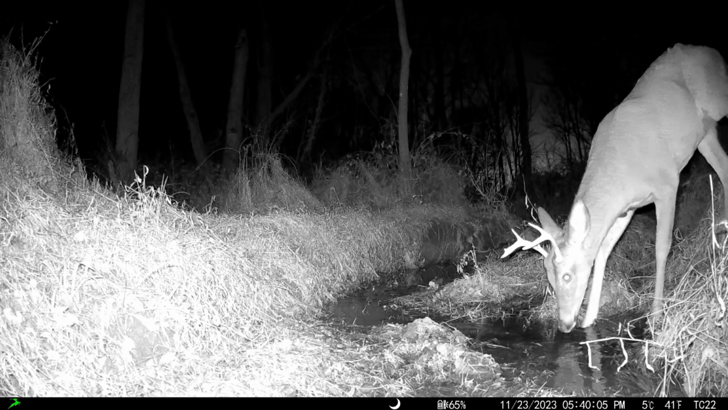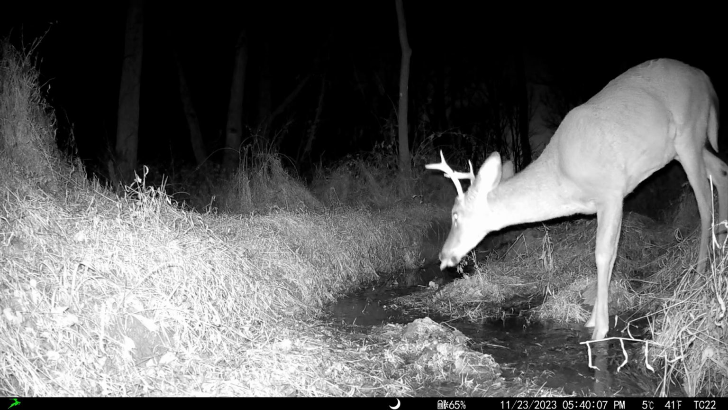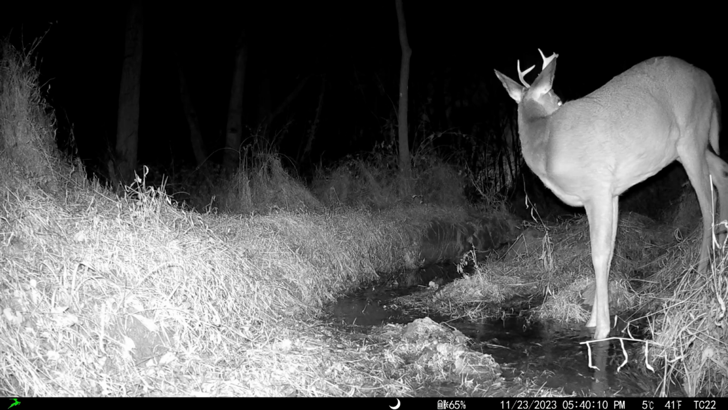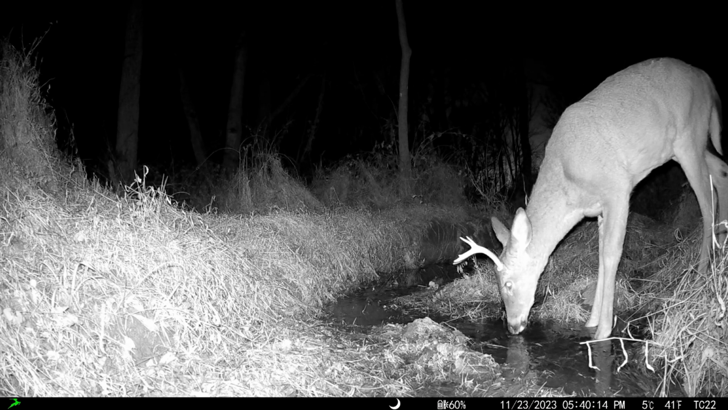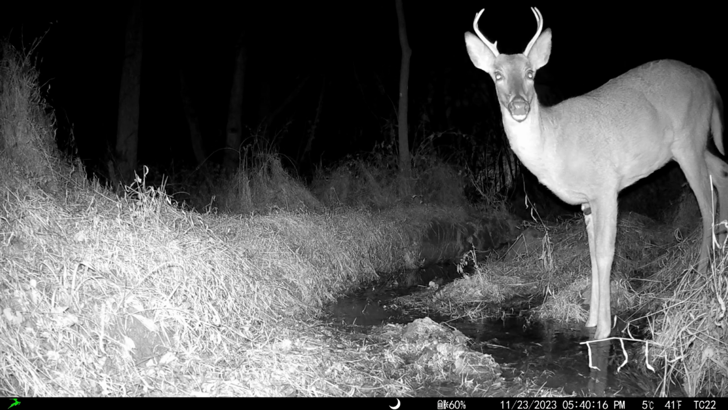Now here's where the questions come in. Do you think this is the same deer? The deer that I captured last fall in November and December that was on trail camera was definitely a Y buck, but in my opinion, the deer from this year seems much smaller in size.